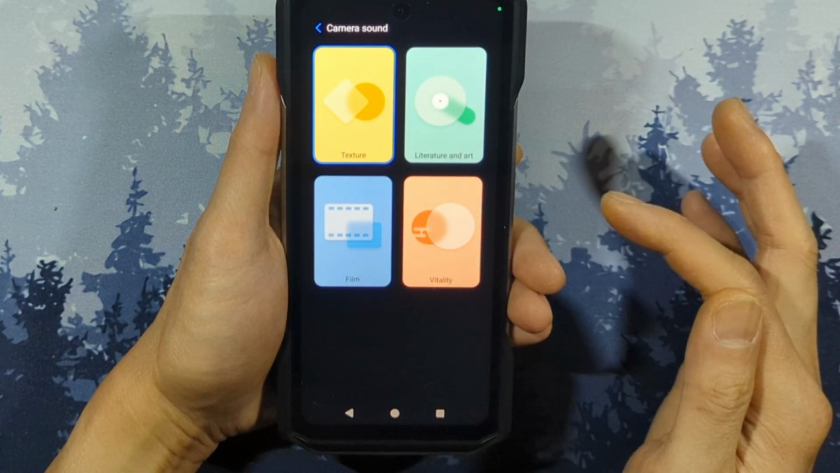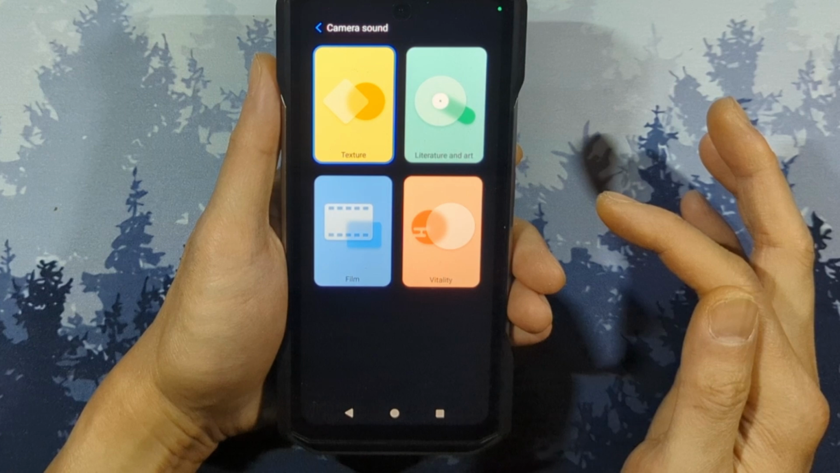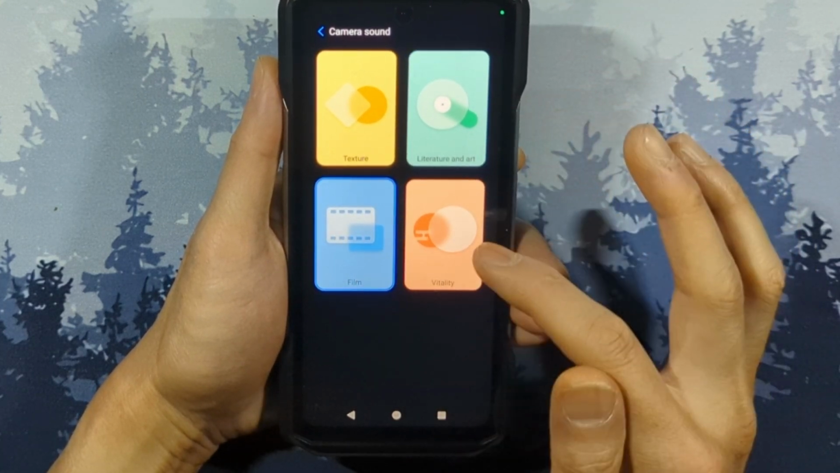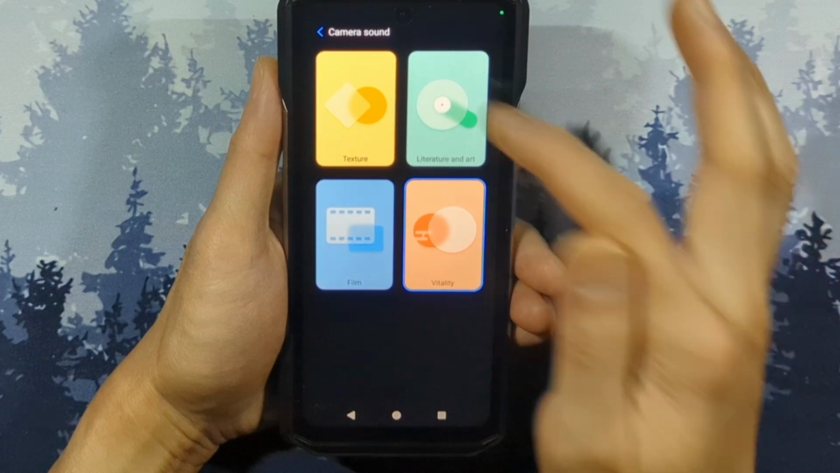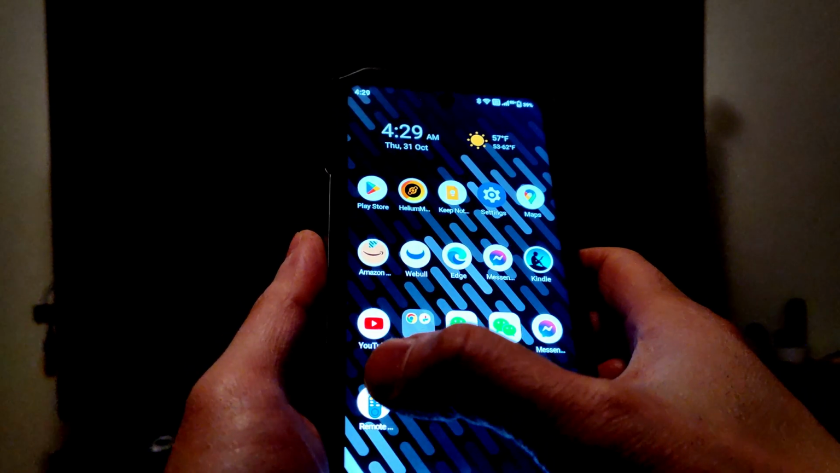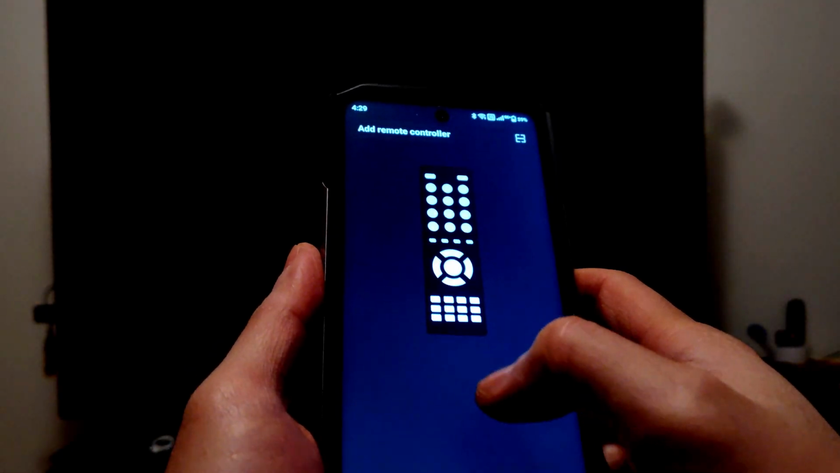And you also have some different camera sounds you can choose. You have these choices here. I usually turn off my camera sounds, but if you want to have a different sound, you can choose one of these. To use the infrared transmitter, you simply use the included app called Remote Control.